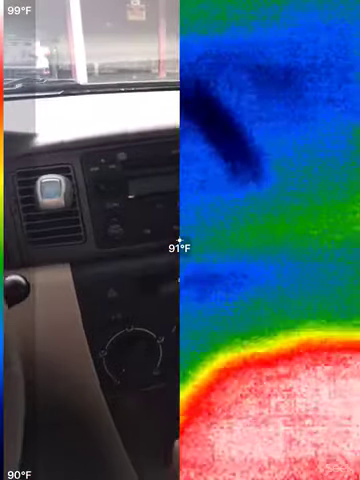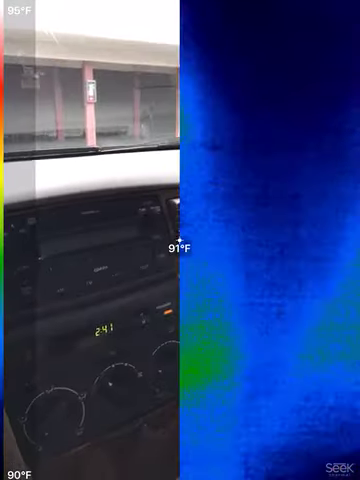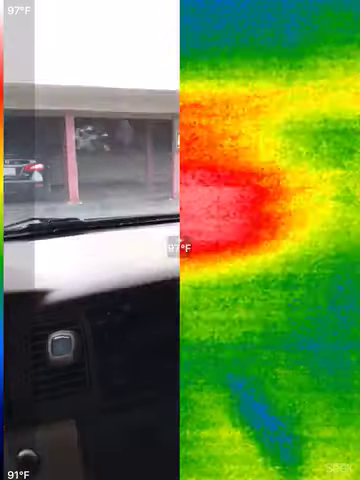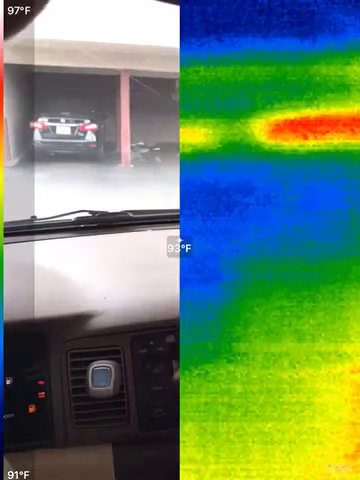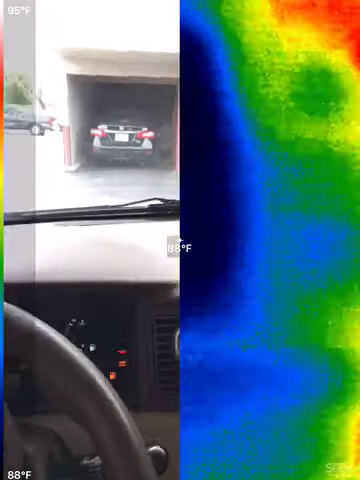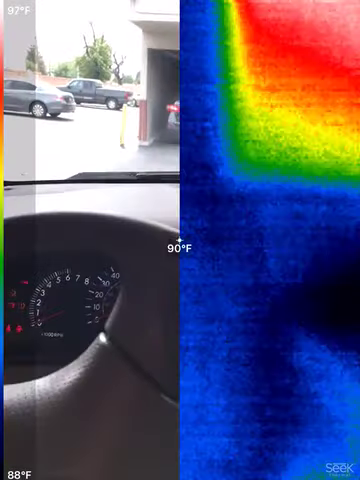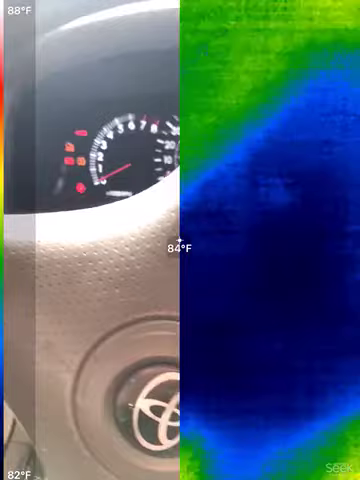Always hot in the console area. That's like right where my radio is and stuff. And the red that you see there's like where my odometer, my gas thing is.